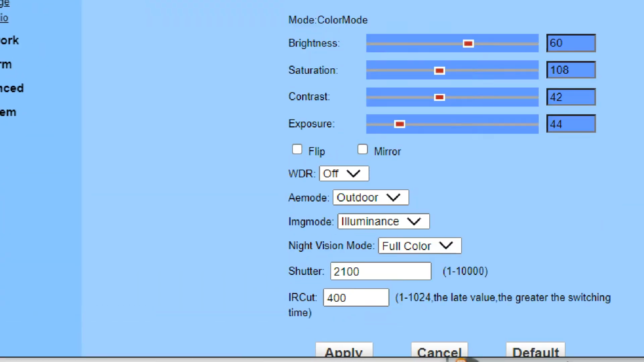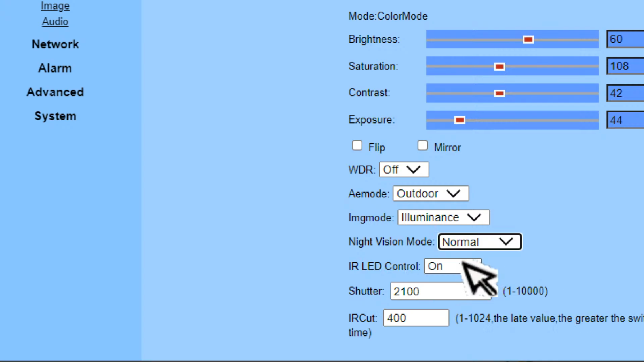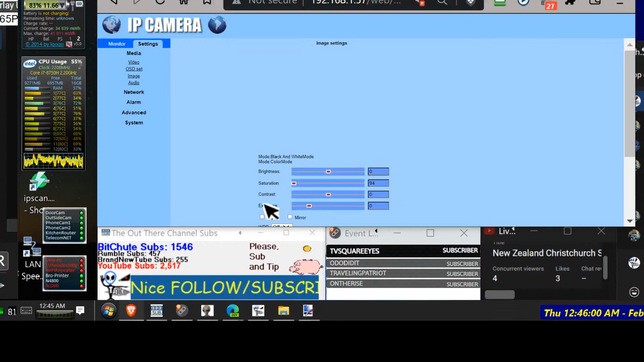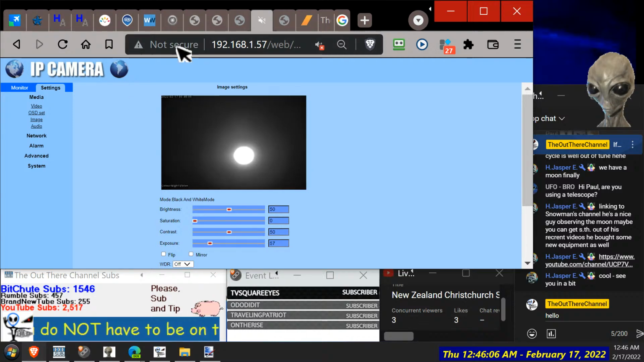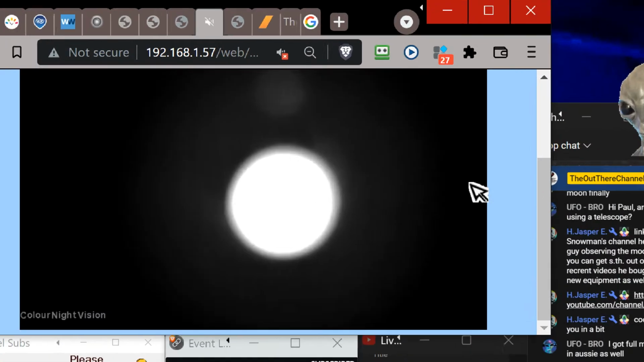So I want to turn it back to normal. I don't think it's any better, apart from being brighter.